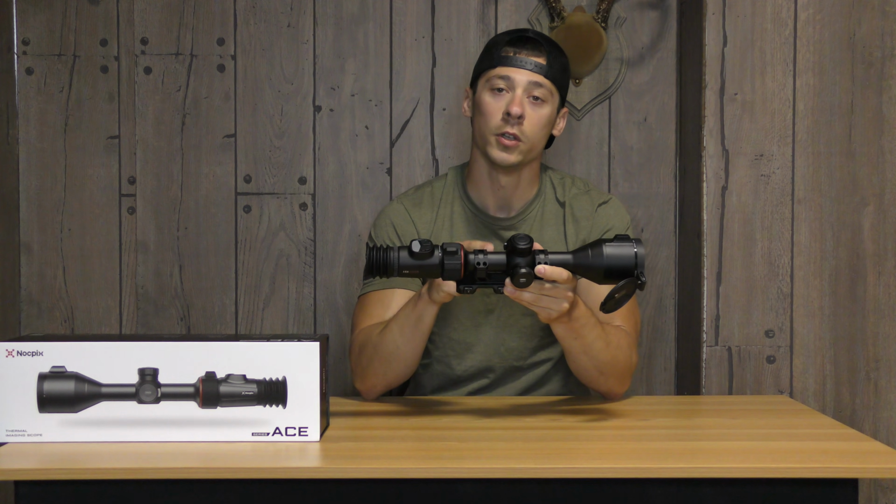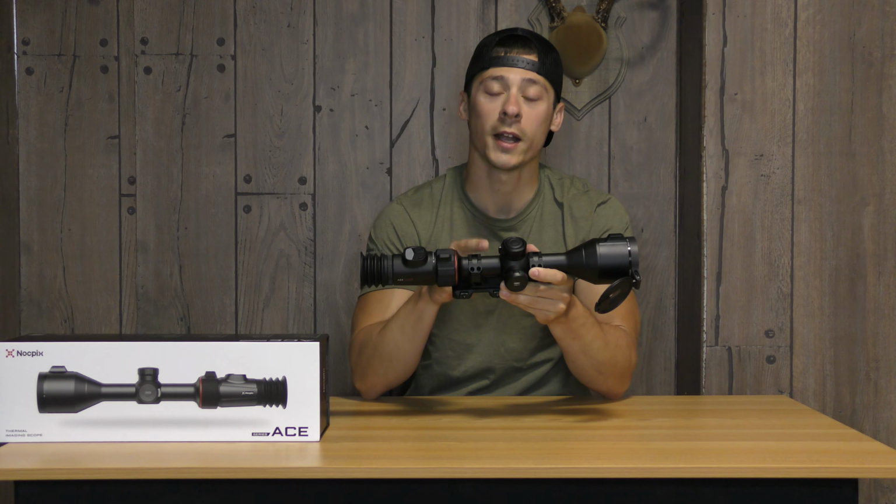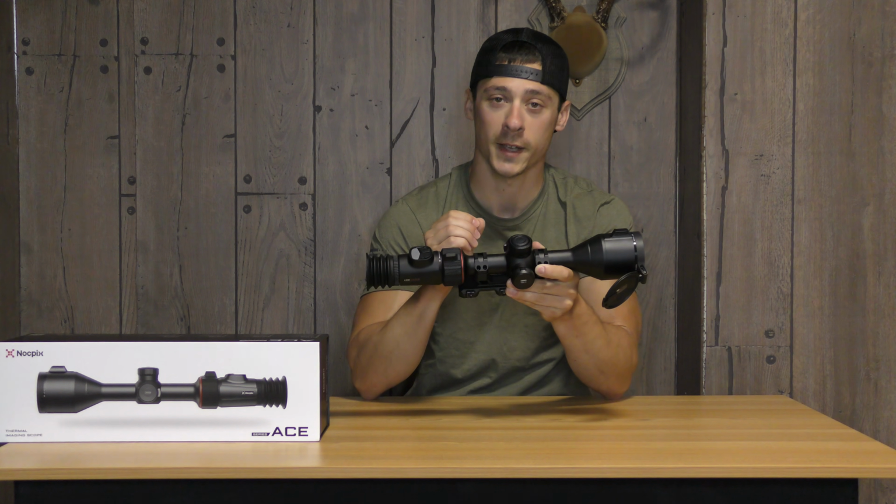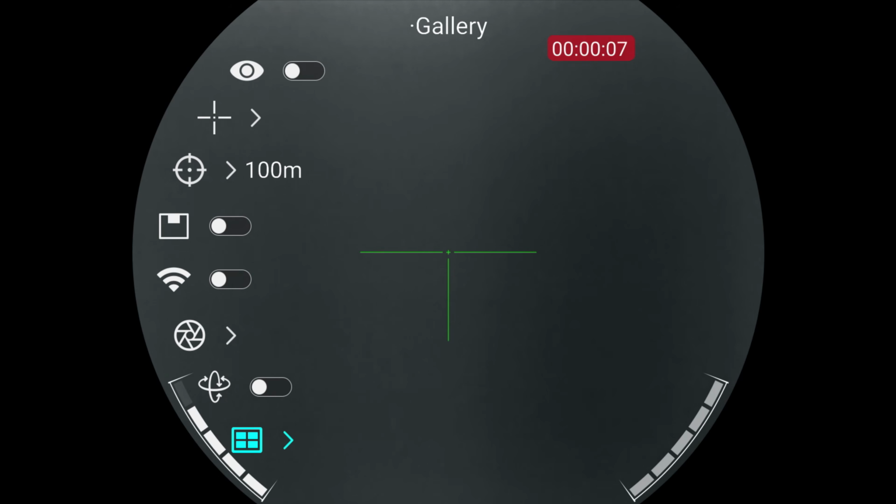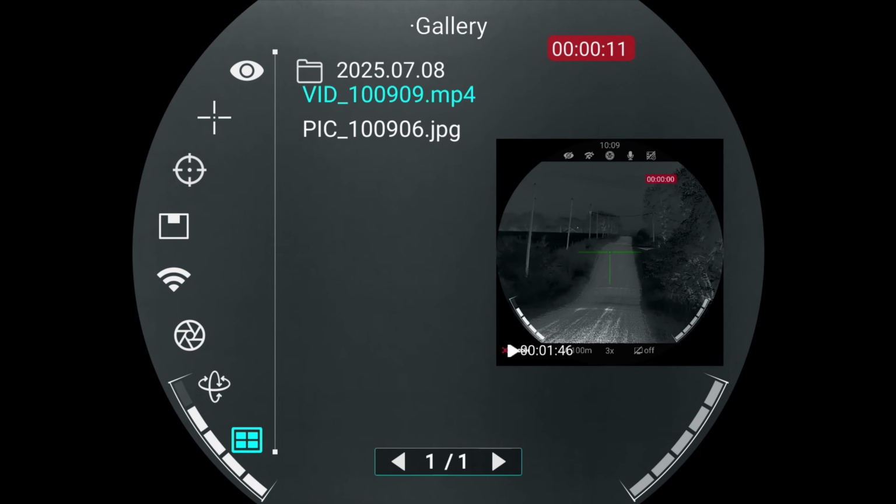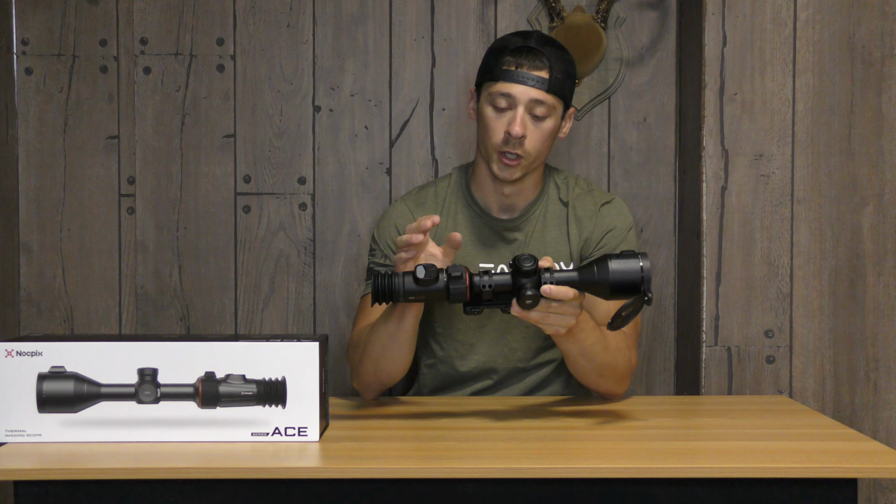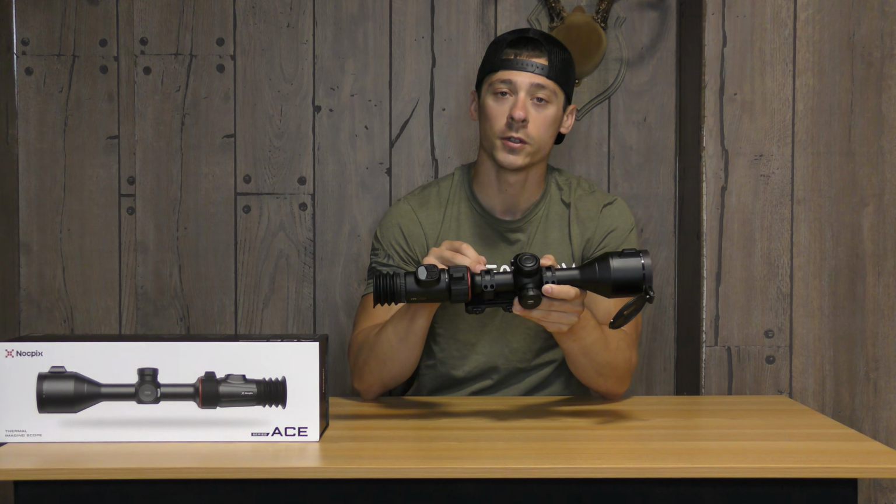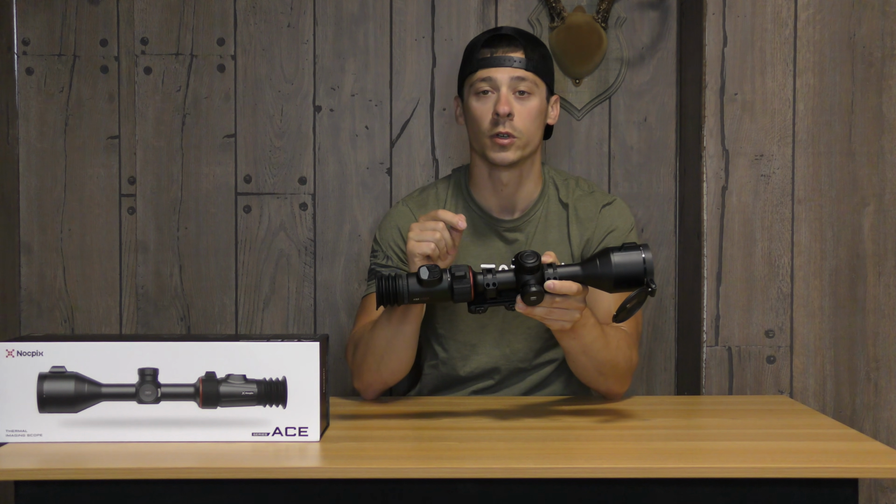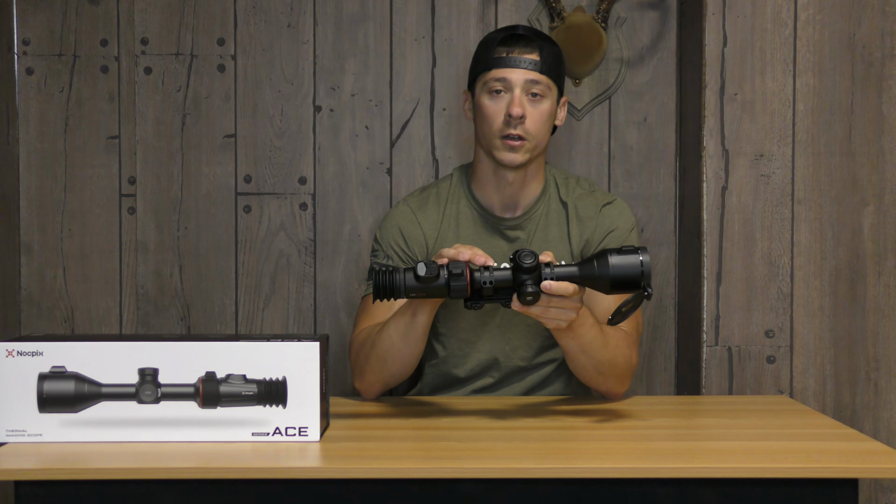You can view your videos and images directly onto the scope, which is another awesome feature that most other scopes don't have. So if you're out in the field and you want to play something back real quick while you're set up in your tripod, and you're trying to figure out if you got a hit on a coyote or a hog or whatever you're trying to track down, you can go ahead and play this back right in your scope instead of having to get out the app or download footage onto a computer. It's all available right here on the unit.